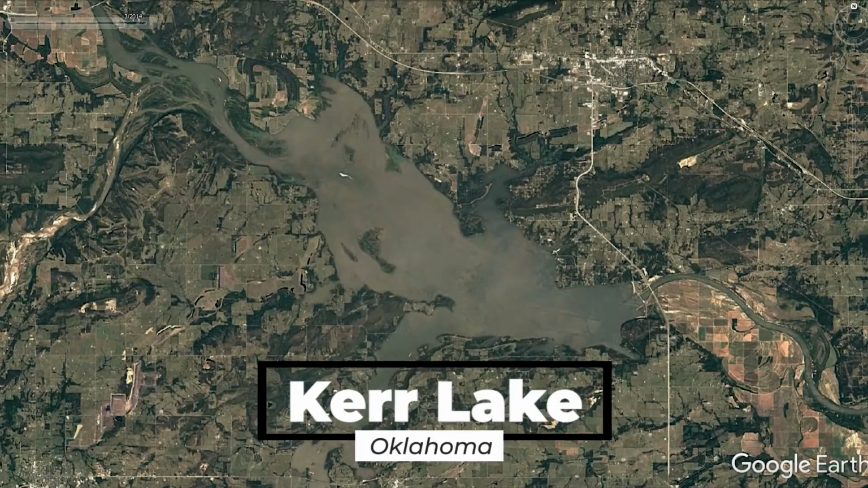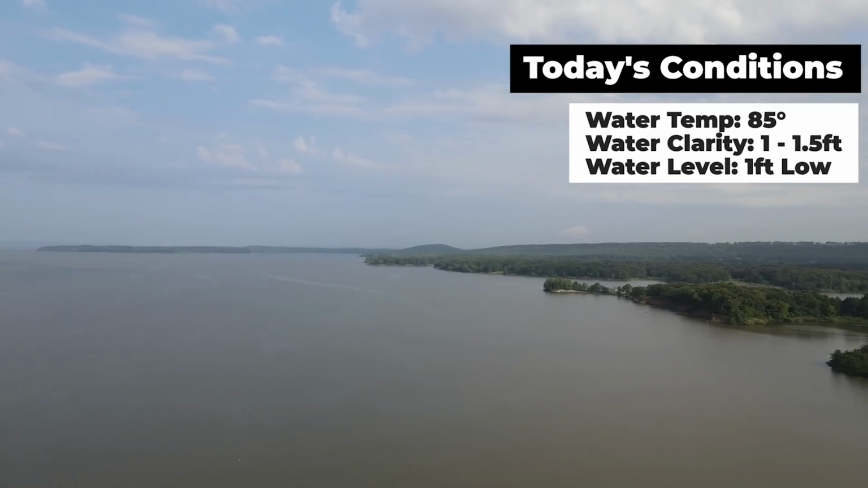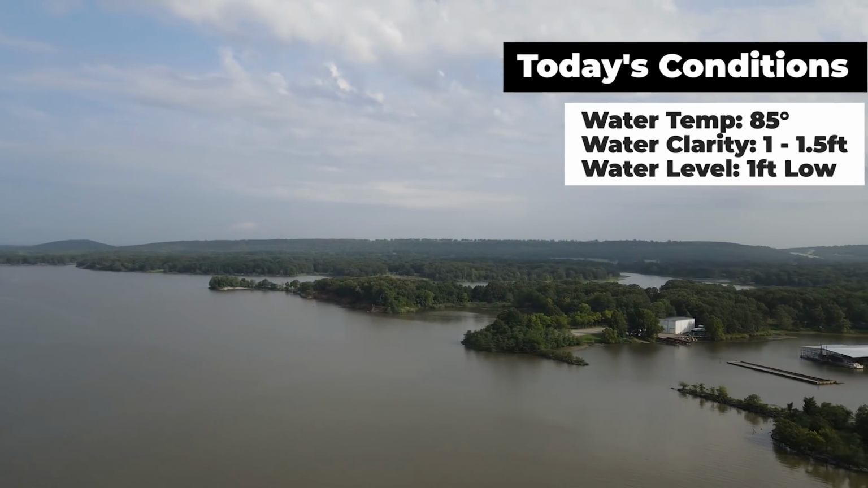Today we're on Kerr Lake in Oklahoma. This is a shallow, muddy lake off the Arkansas River. Usually there's a lot of current flow through the dam on both ends of the lake. However, there's no current flow today.